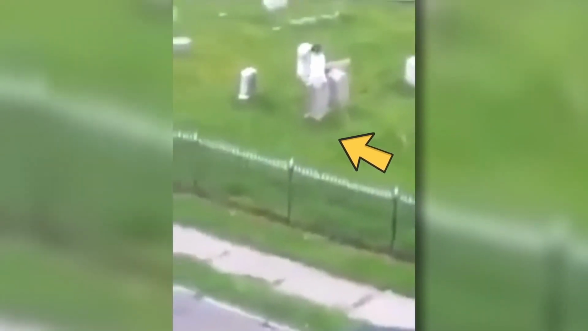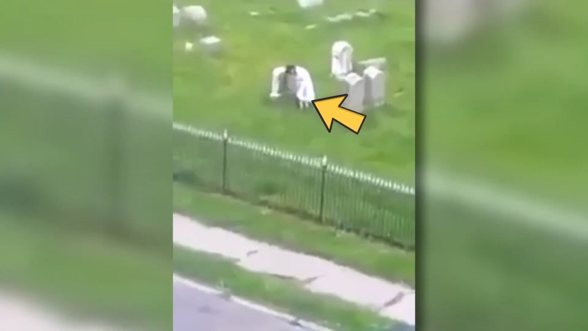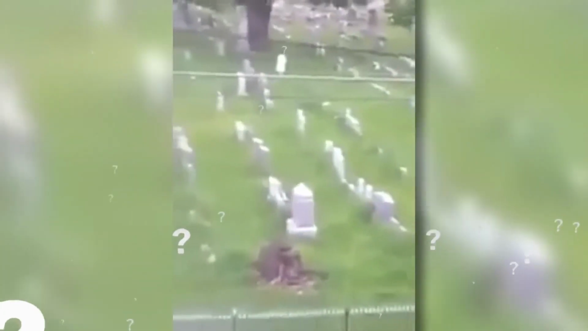Back in 2013, there was this video that spread like wildfire online. It showed a lone girl dressed in white walking around a cemetery while some men recorded her. The video lasted about 4 minutes, and the girl was shown wandering around the graveyard, stopping by different graves. Who was she? Did she happen to be a ghost? These and countless other questions were thrown around, but no one had any answers to offer.